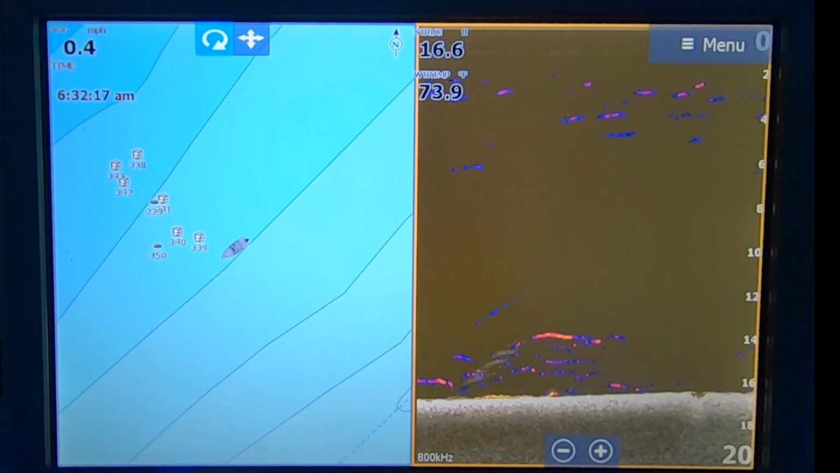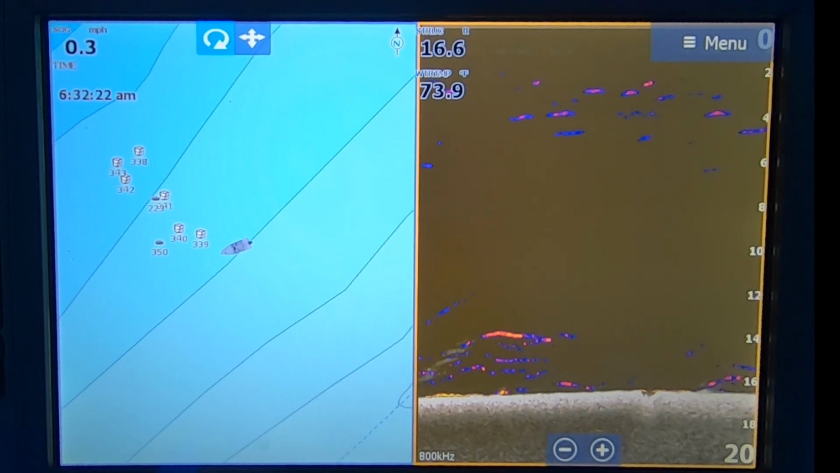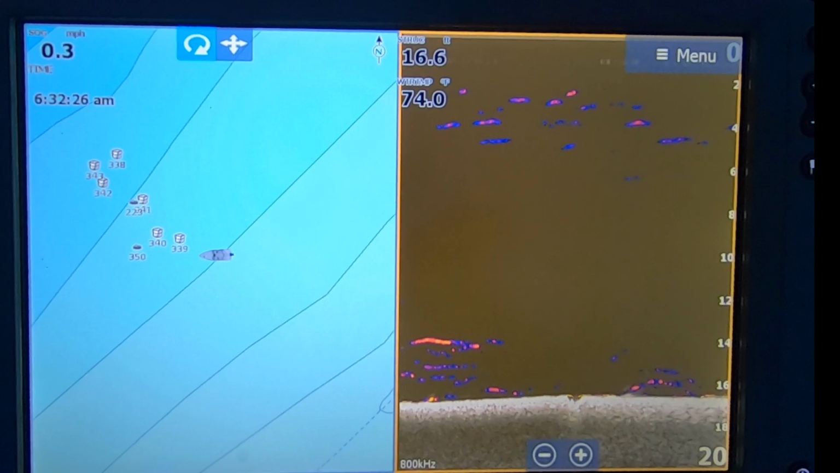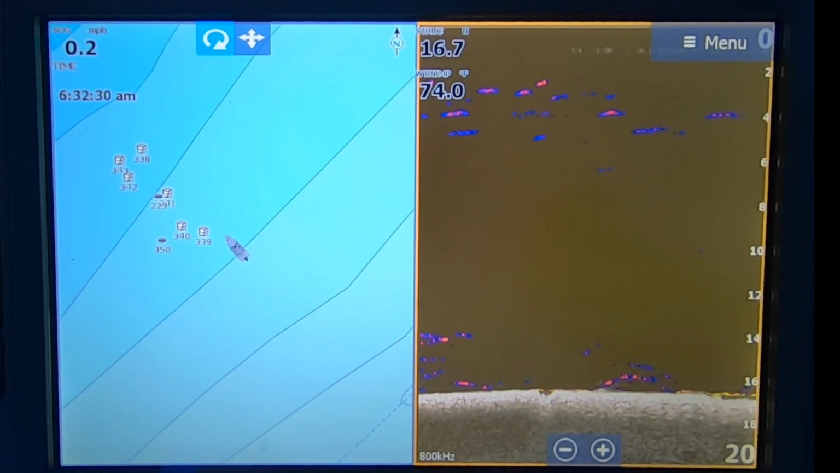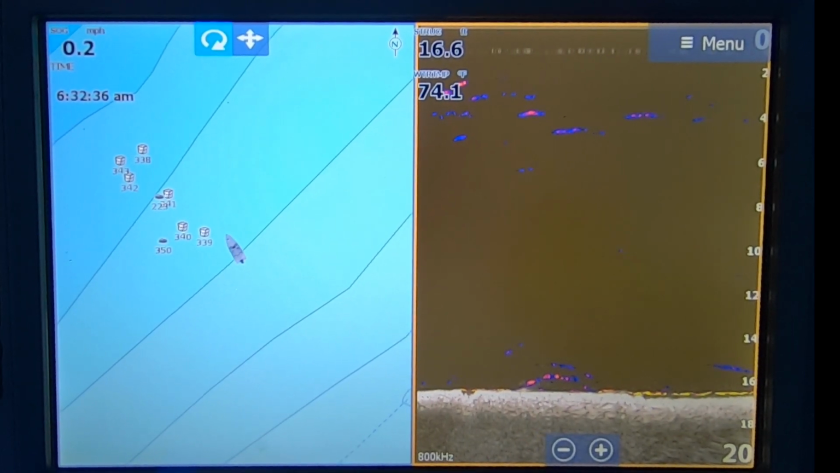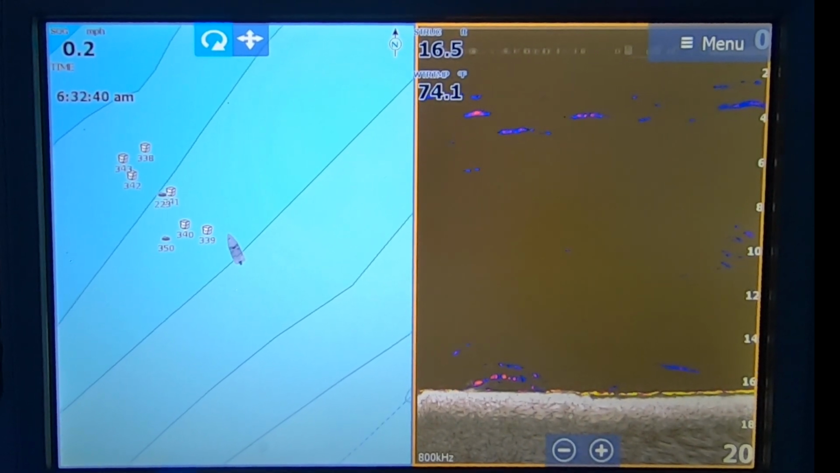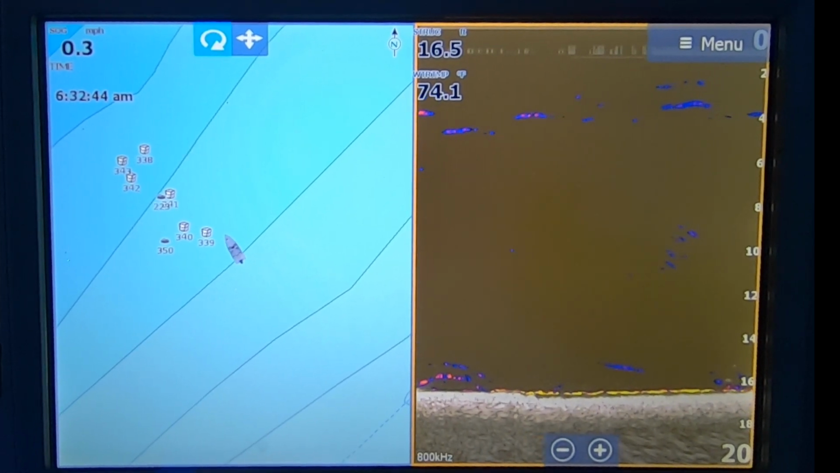Same thing here. It's some bluegill or bait fish on the bottom. I have a really good image later on of some bluegill so you guys can see exactly what they look for. But you can see the bait fish up at the top too, at 2 to 4 feet. I also have my setting on high surface clutter, so that you're not going to get any kind of surface clutter on that screen.